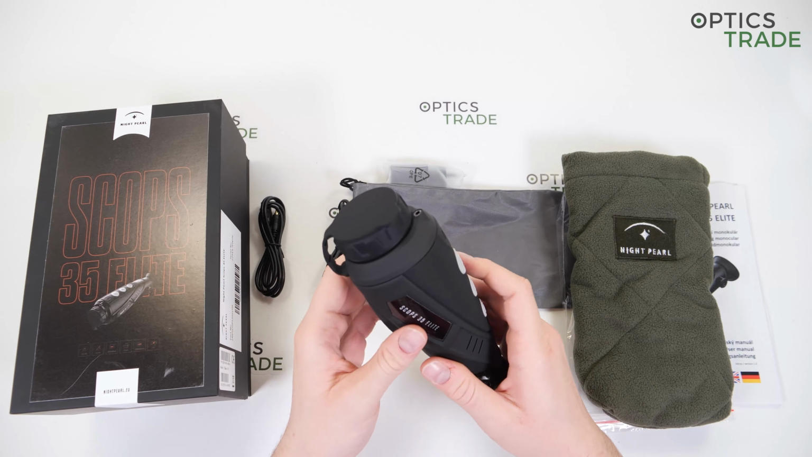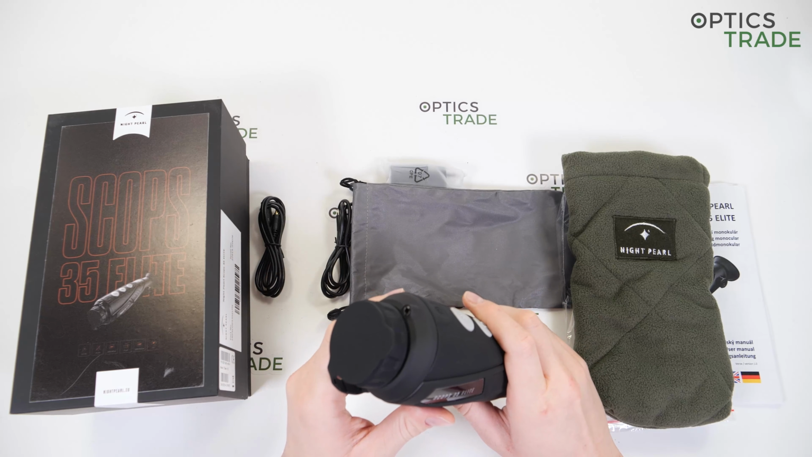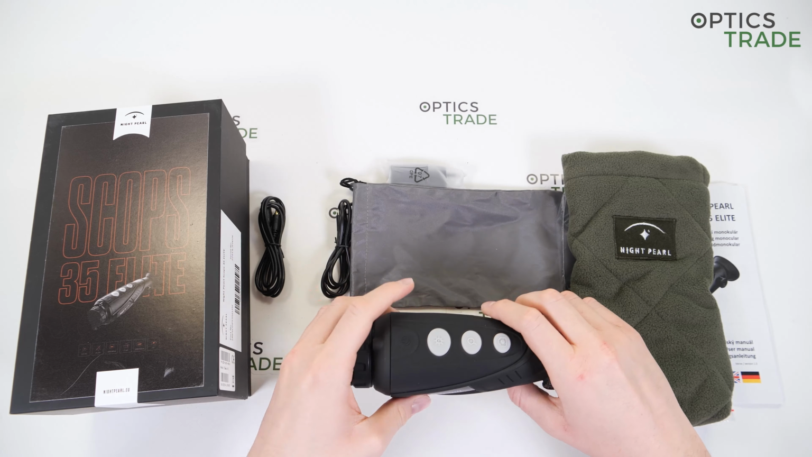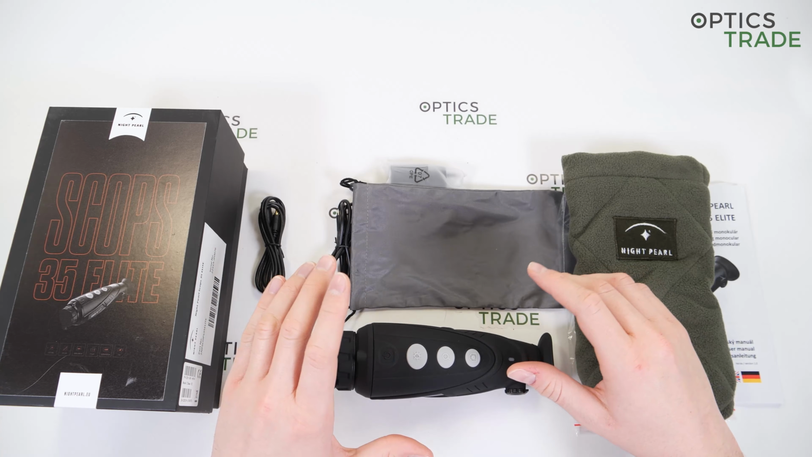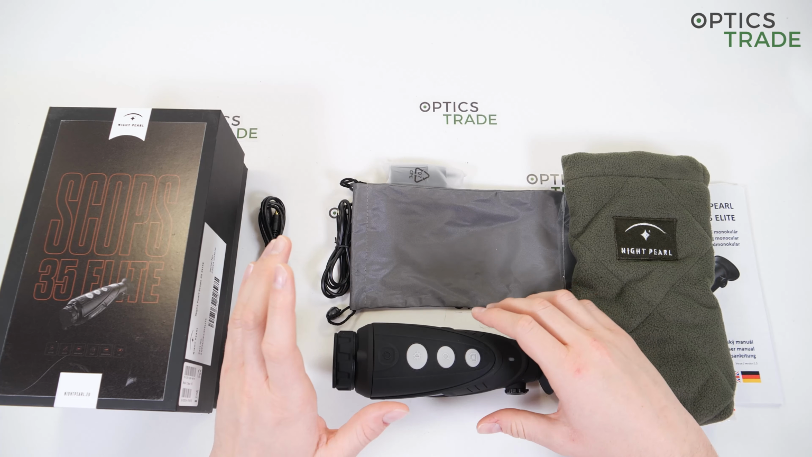Yeah, so you get a 3-year warranty at the time of the purchase, and the price is around 2,500 euros with VAT included. Now that we're here at the end of this review, let us go again through the advantages and disadvantages and make a short conclusion.